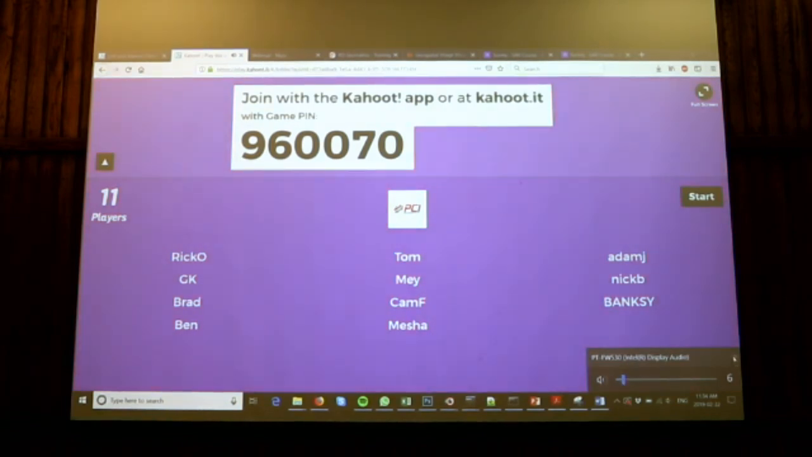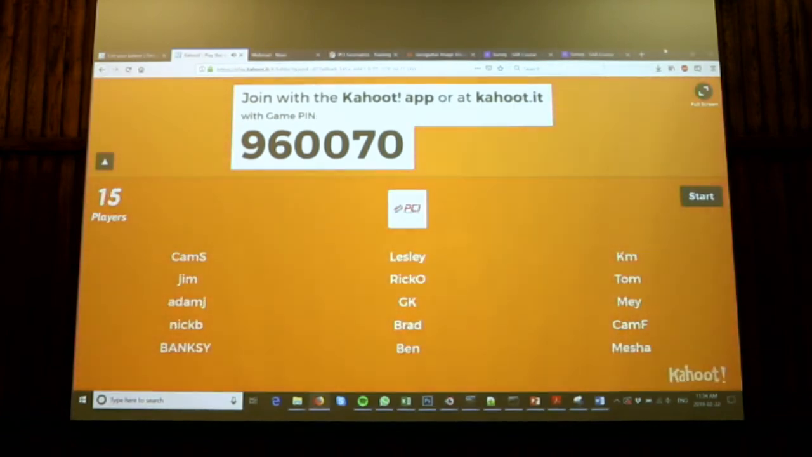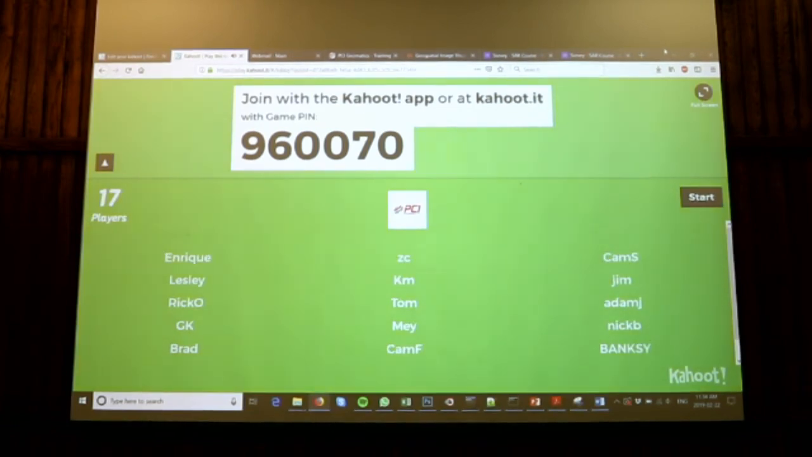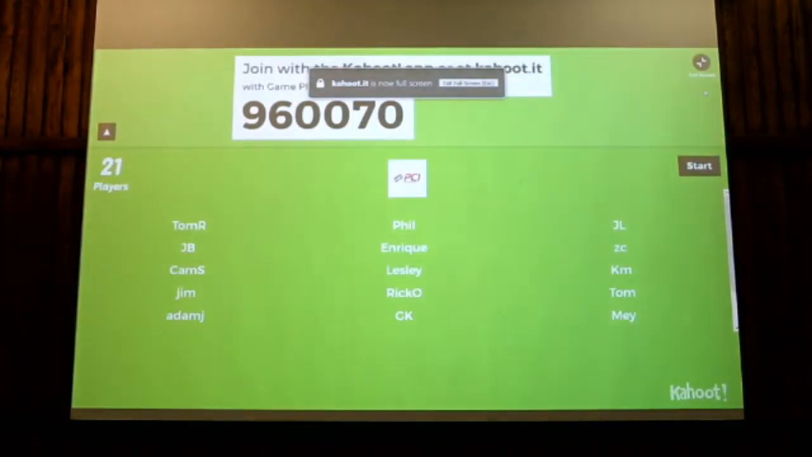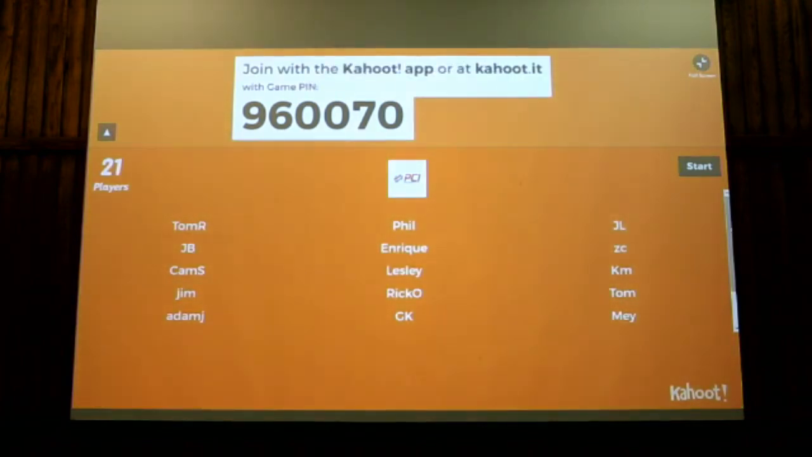Let me know if you need more time, if you want to play, if you're in. It'll report on progress as you go, like a leaderboard after every question.